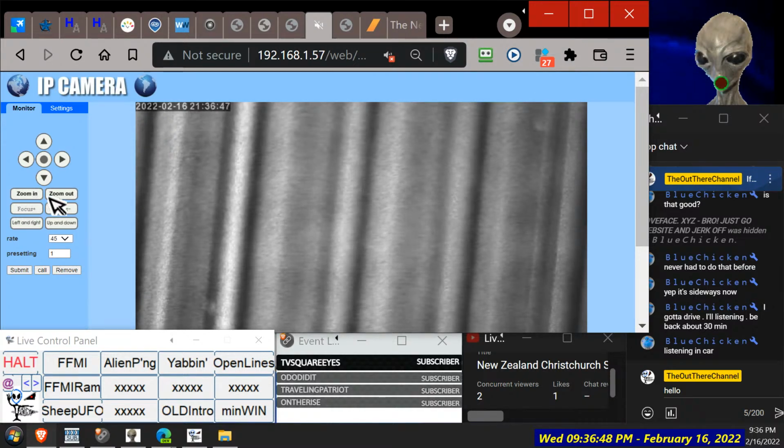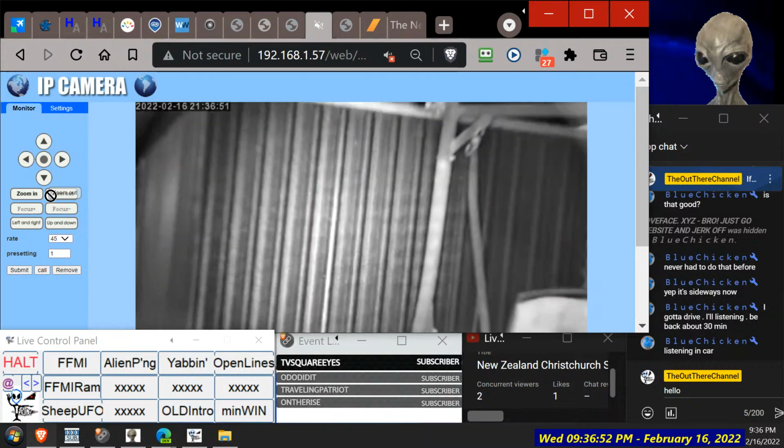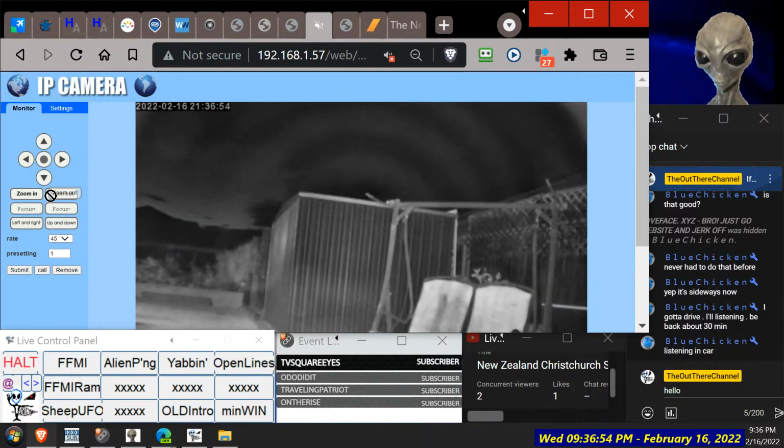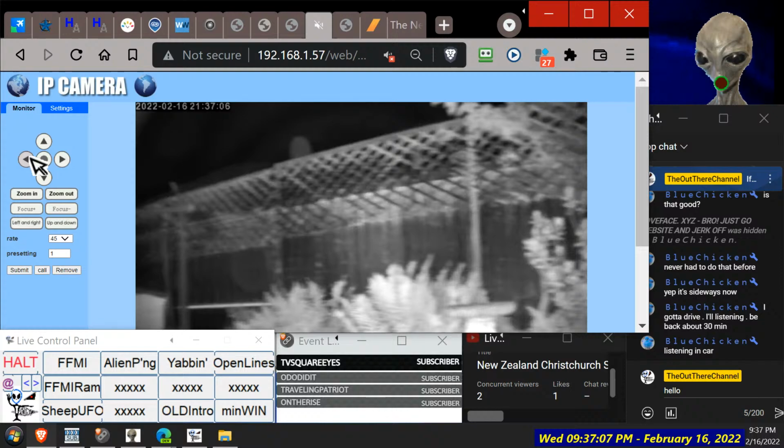Black and white mode. That's kind of weird though. Won't go any further around. Yeah, look, there you go. You can see it's in the lens.